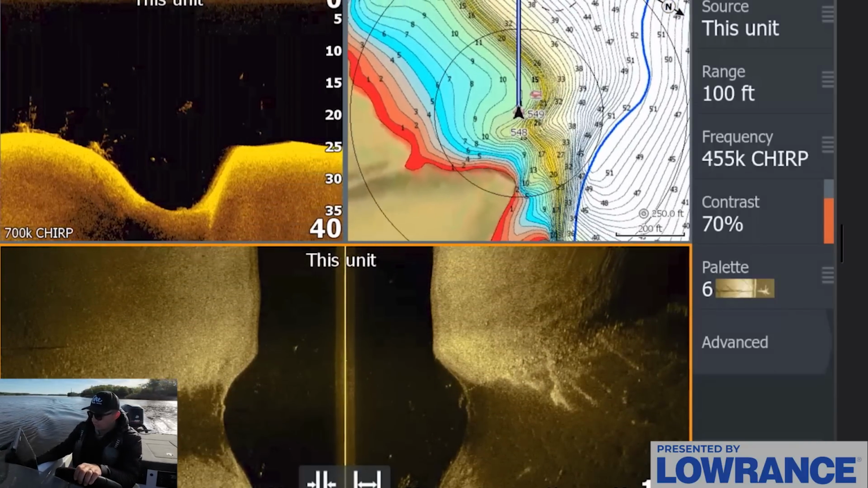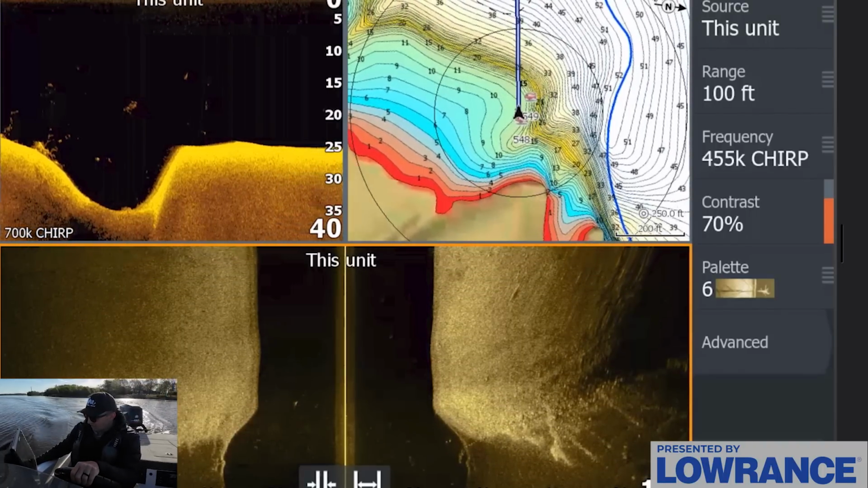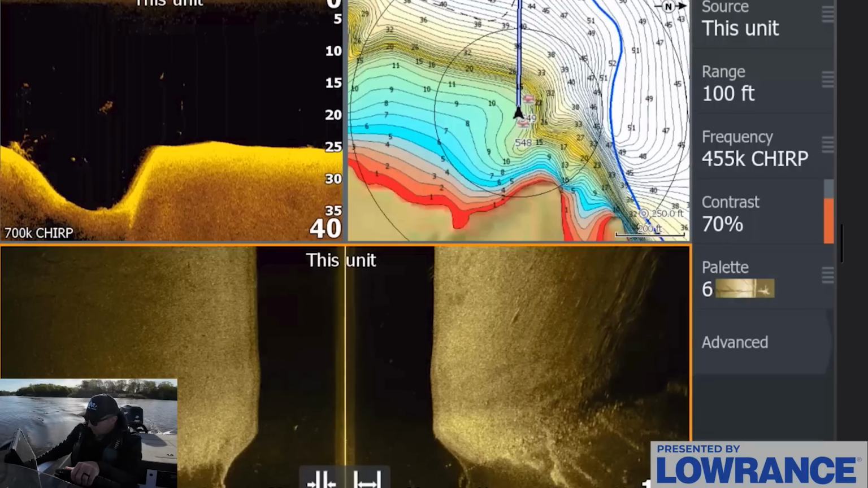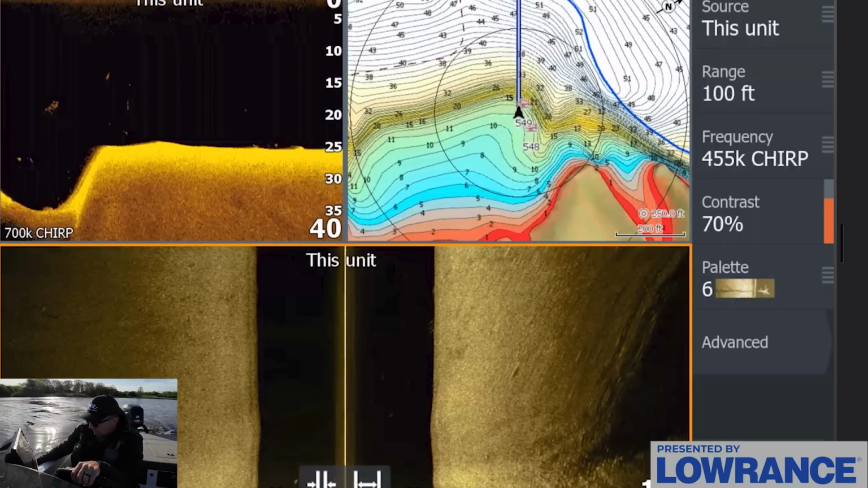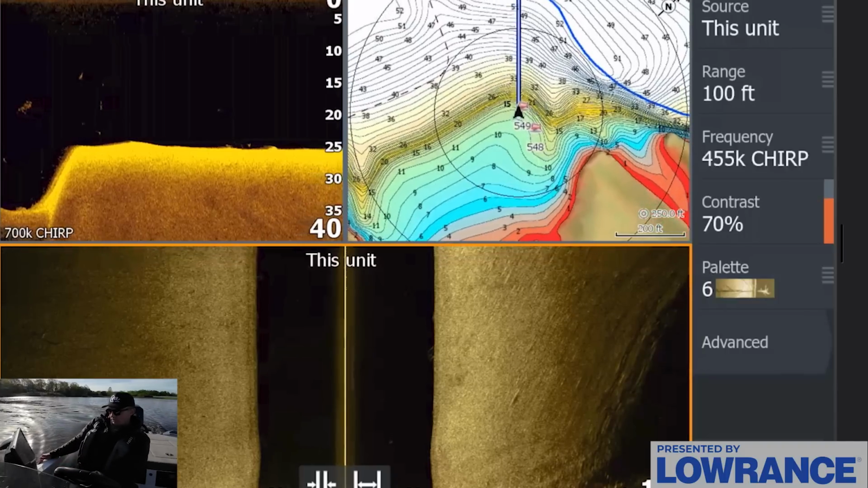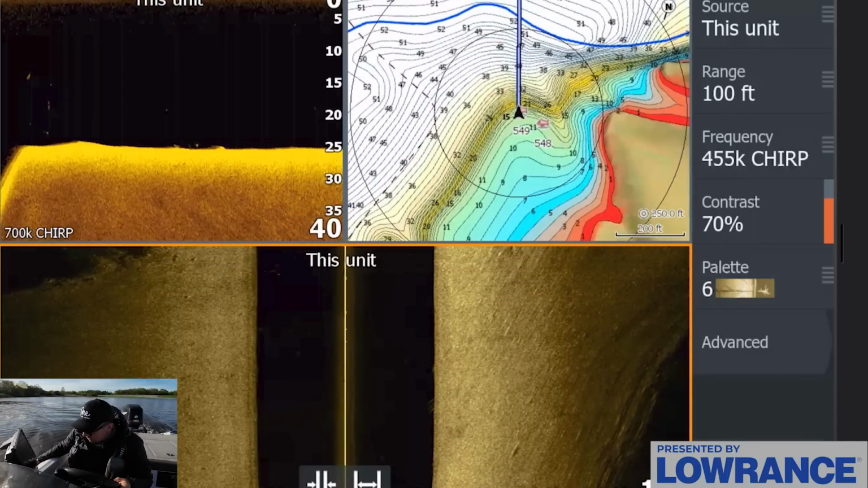This is where a bunch of fish were setting up on this ledge, and it looks like there isn't too much going on right off the bat here, but that's not always the case. Sometimes there's some fish that set up out here. Let me just take a look.